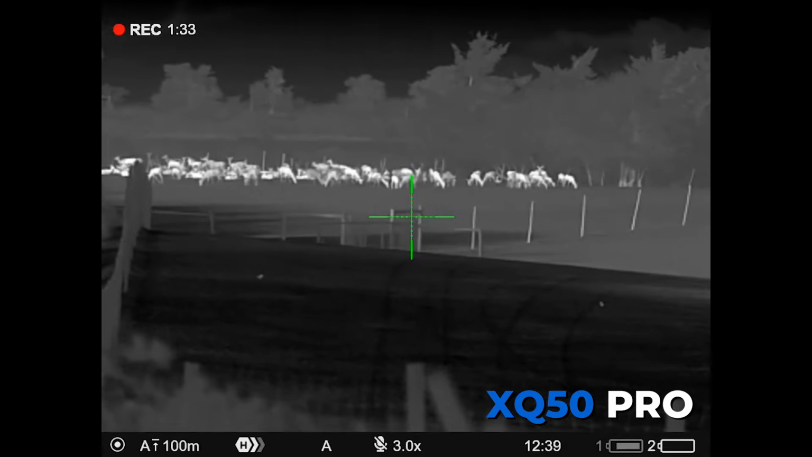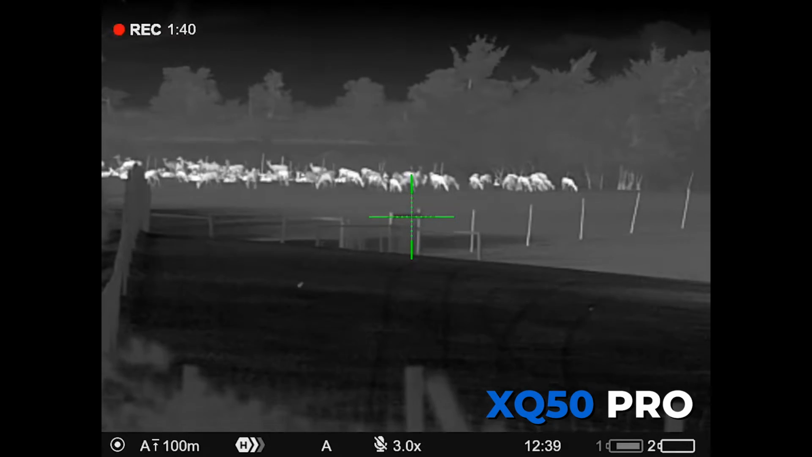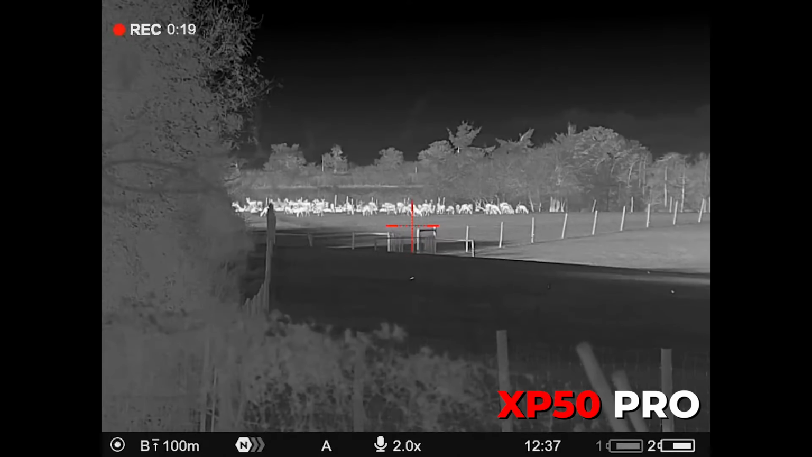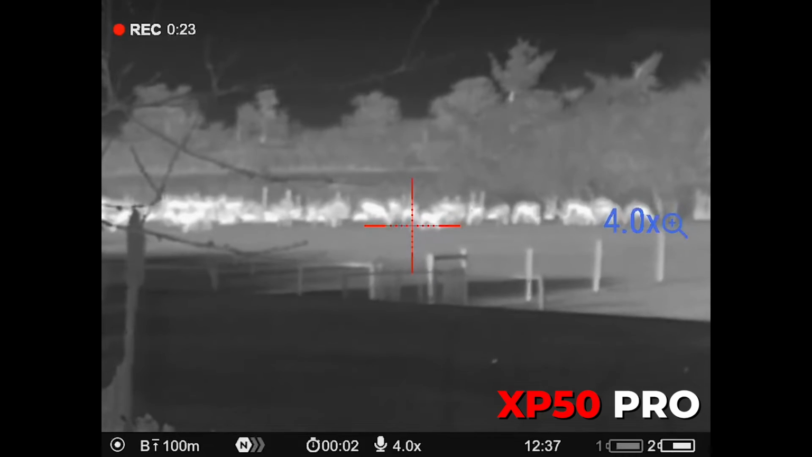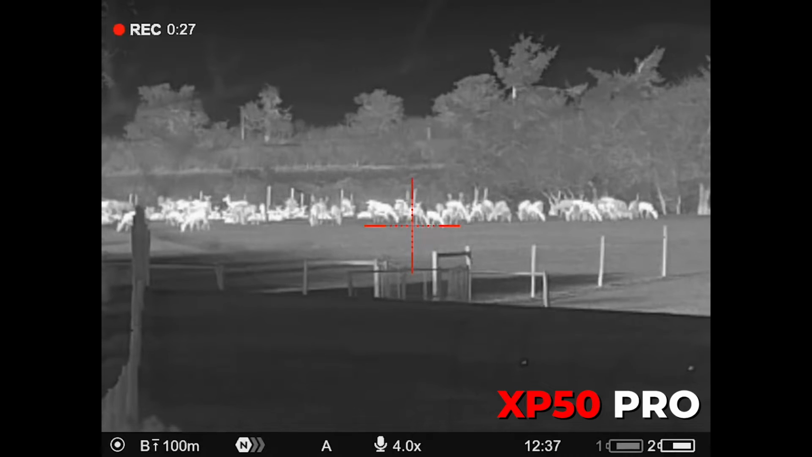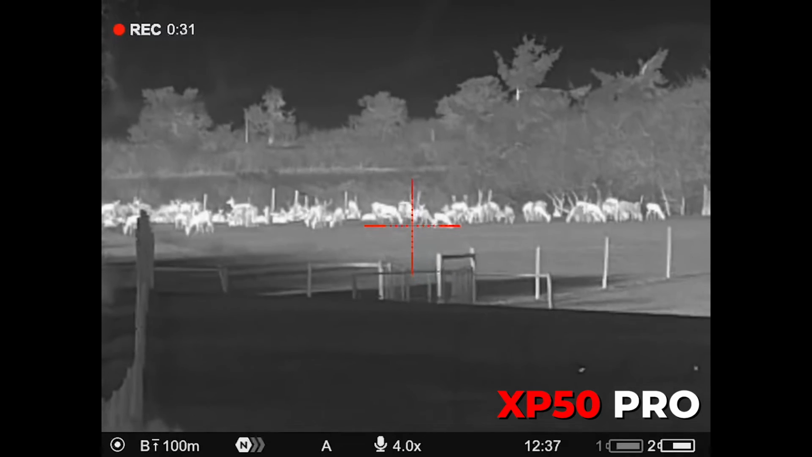And on ×3 in the XQ as well, in the same detail. Once you start stepping up magnification at that range, you're going to get a deterioration in the quality, because at the end of the day, that's over 300 meters away, and you've got a collective body as well. It's not like a single deer sat out. So you're looking at a collective heat source as well.